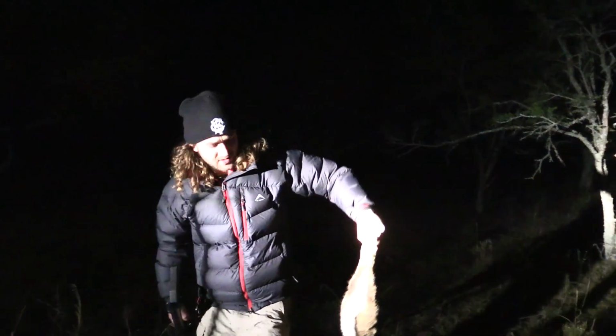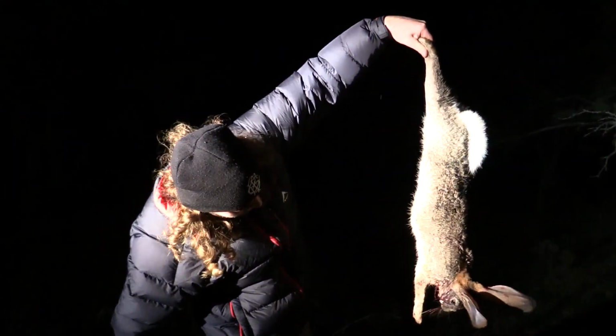Cool. Hit this one. Looks like right there in the heart, over there. So it was a good shot. Some blood coming out of his mouth. Means I probably got him through the lungs as well. Pretty happy with that.